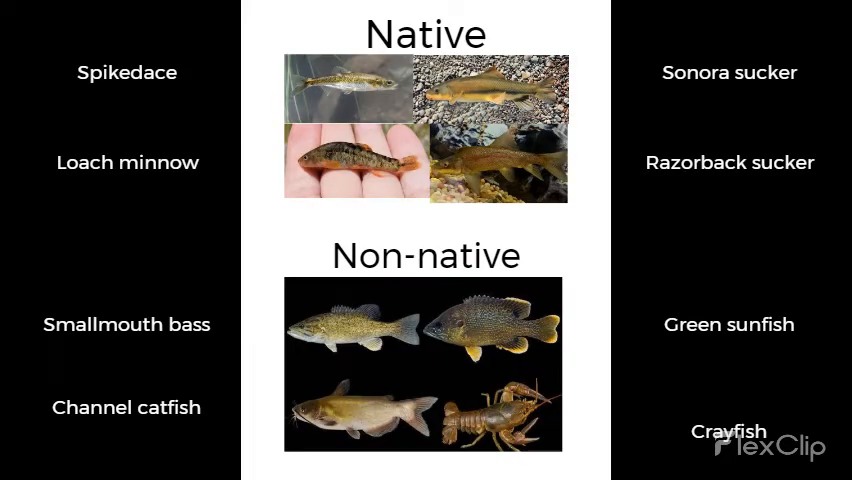Historically, this section of the Verde River was home to many native fish species, including spikedace, loach minnow, Sonora sucker, and the razorback sucker. Today, this section of the river is dominated by non-native fish, which include smallmouth bass, channel catfish, green sunfish, and crayfish. Restoring the native fishery in this section of the river has the potential to increase existing populations of native fish and reestablish populations of endangered fish.